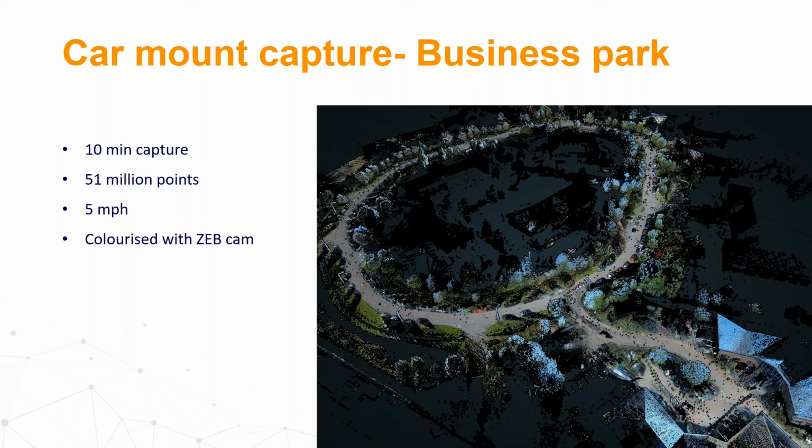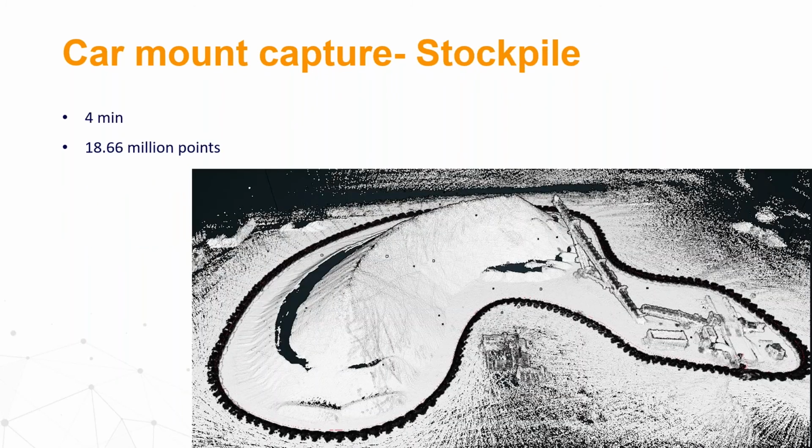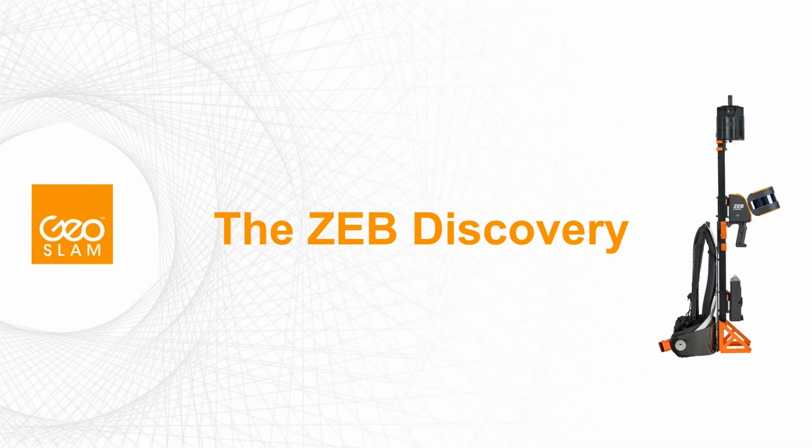Of course, all the results I'm showing here, you see just pictures, photos. We can provide you also in raw formats for you to make yourself an analysis how the data look in detail. It's another example of a stockpile surveyed in 4 minutes with a car amounts about 80 million points. So that's enough. I talked to you about the car applications,